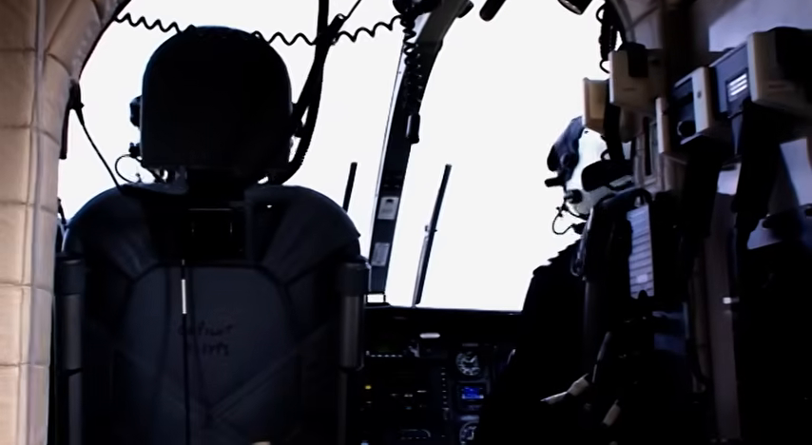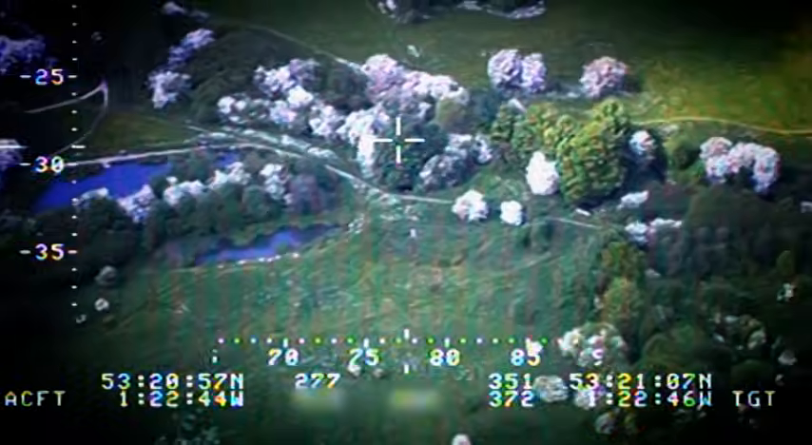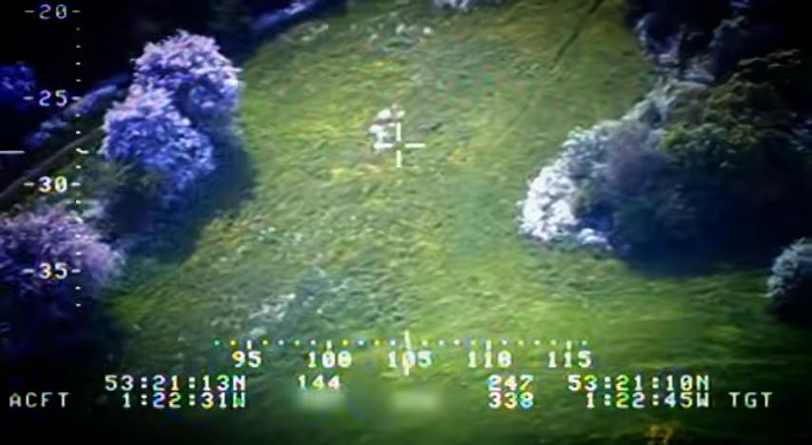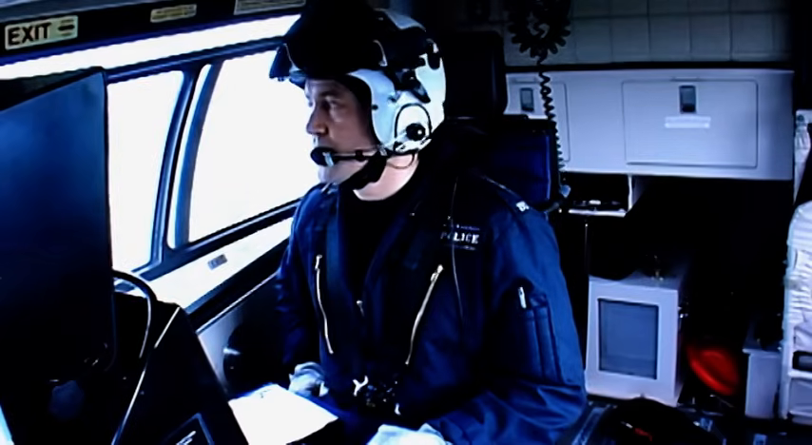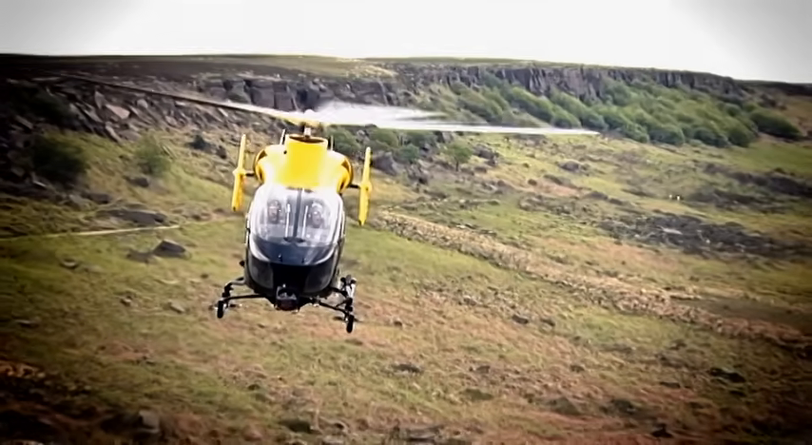But the crew aren't prepared to abandon their search for the missing woman yet. There's always something that will dictate to you which way you need to go. Any life and death emergency will always come first. Is there any update, and likewise, is there any description of this female? We have got quite a lot of people walking around this area. We have no description. The information was very sparse, and I was quite negative, I'll be honest, in that respect. Obviously, we don't really know what we're looking for, other than a female.